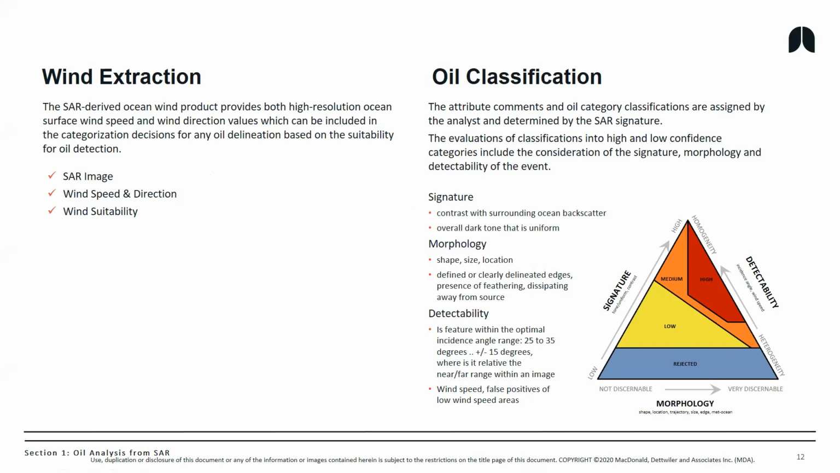So we do a screening initially, and then we start oil classification. So we look at the signature, the morphology, the detectability on this kind of triangle. And I'll show you how this works in a minute. And then we classify the slick as to potential source and the likelihood that it's either pollution, a seep, or unknown. Okay, unknown source.